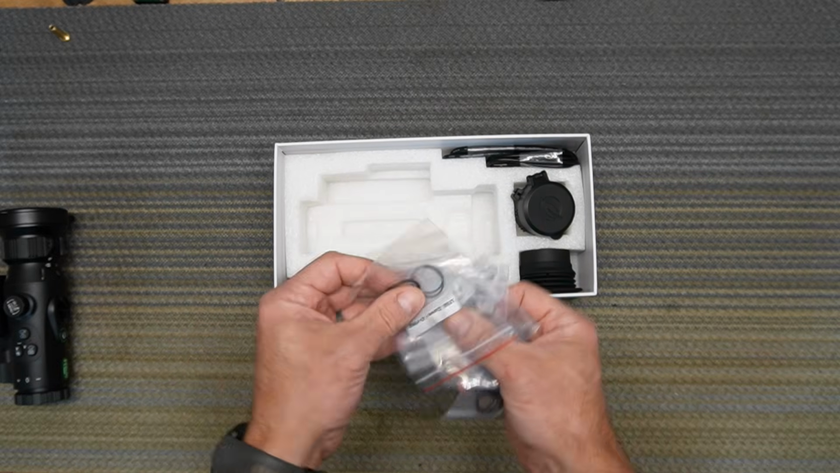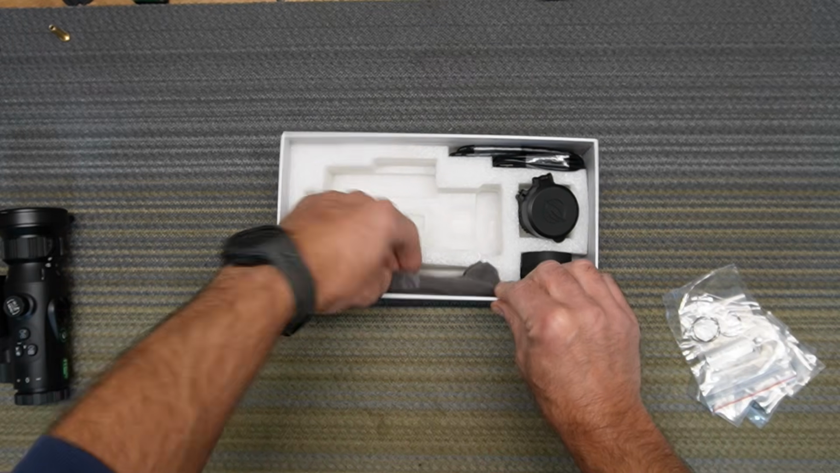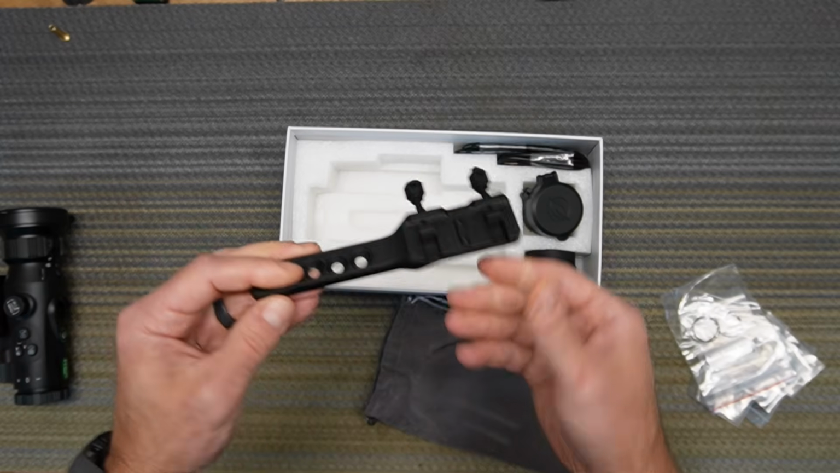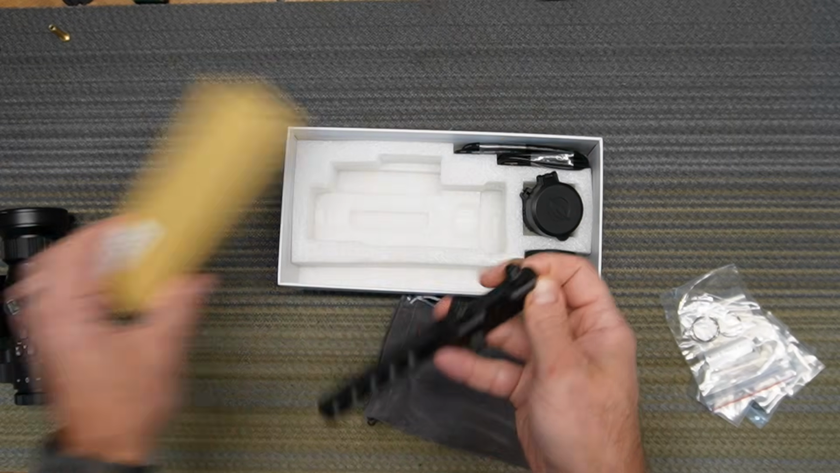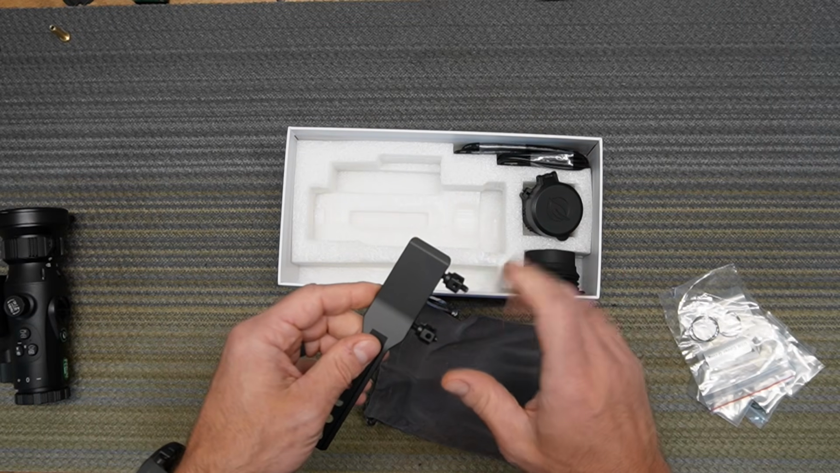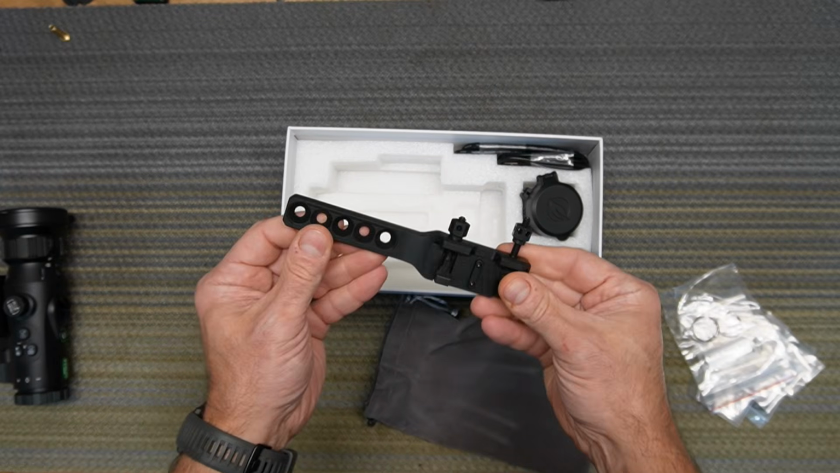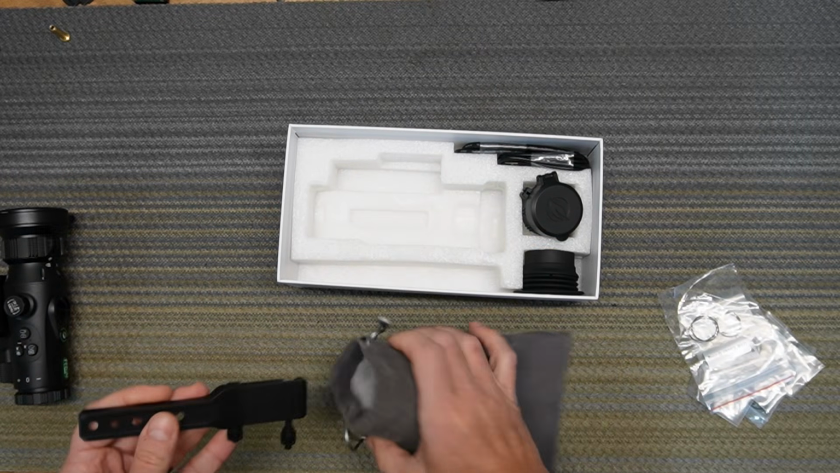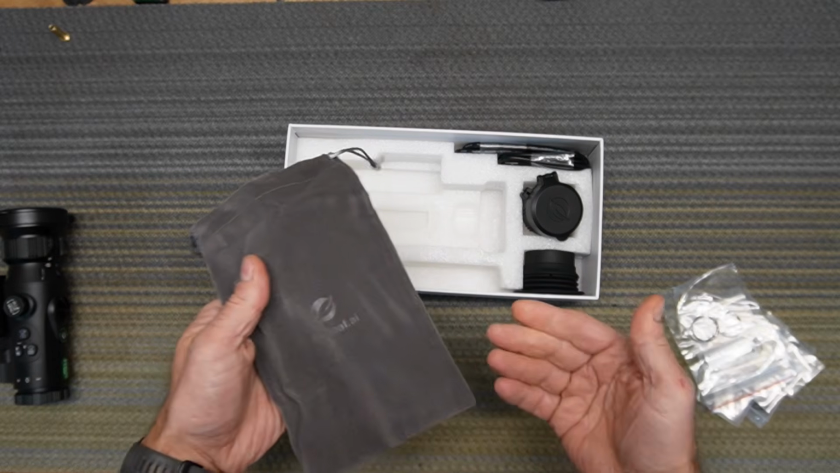Plenty of O-rings. This is great. I can just keep going with this thing. It has also, this one is a quick release. This is the fixed mount, so you can just screw it in and forget about it. You don't need to unclip, remove, reinstall. So this is a permanent mounting, and also a little pouch for your scope as well.